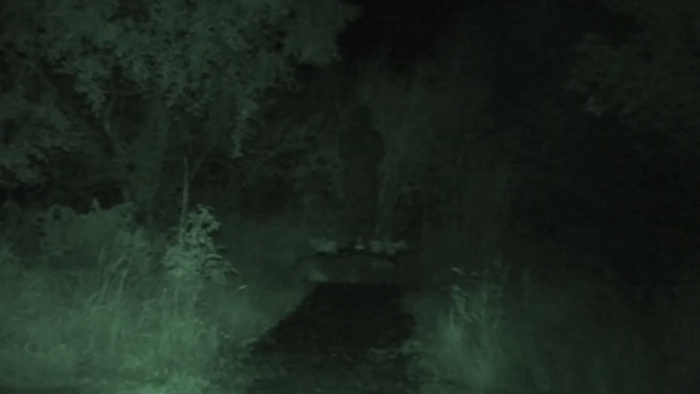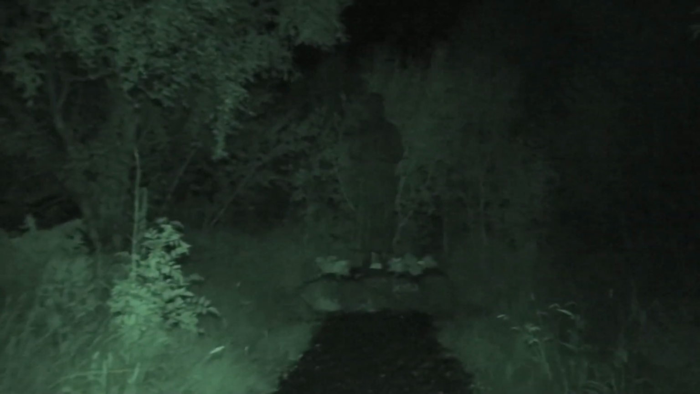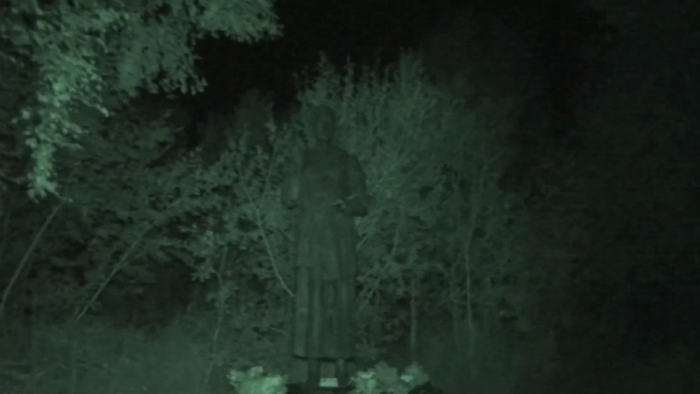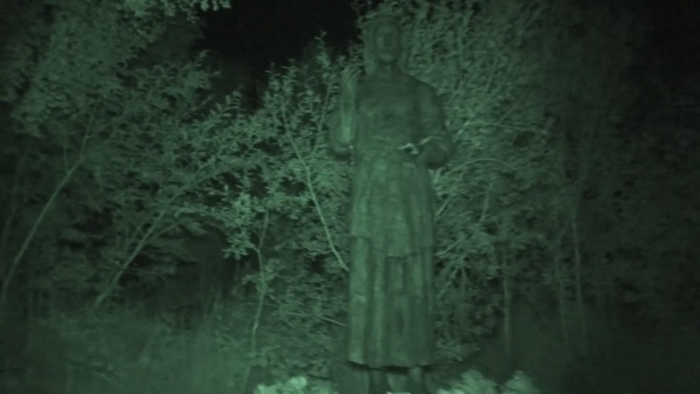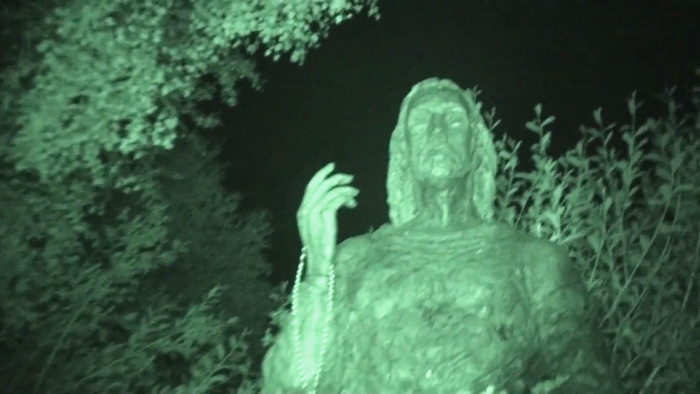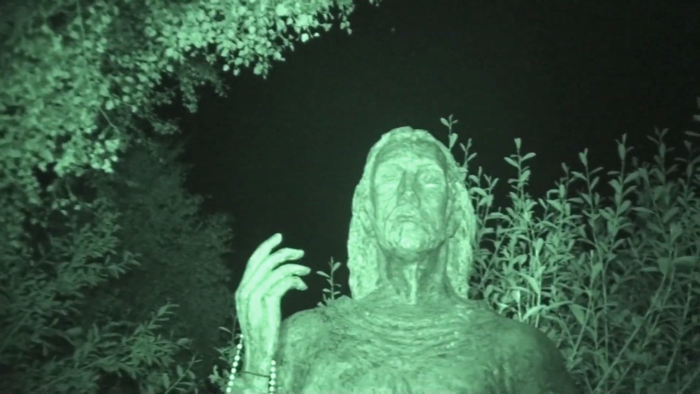Where am I now? I think there's a big statue up here somewhere. Oh, this is where the statue is. There we go.